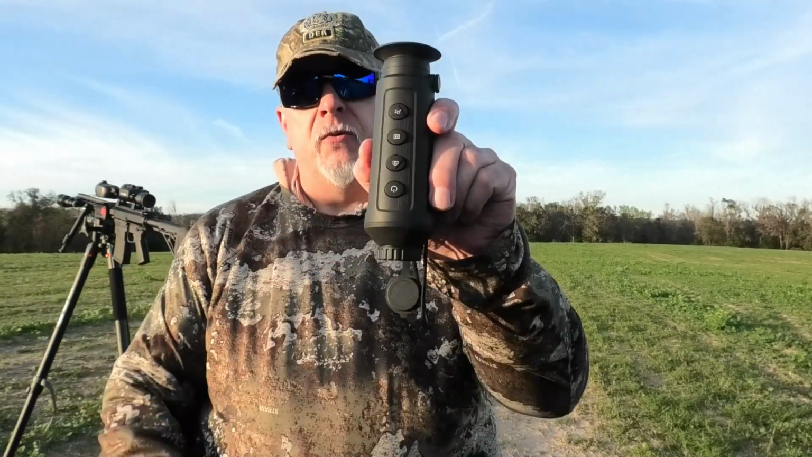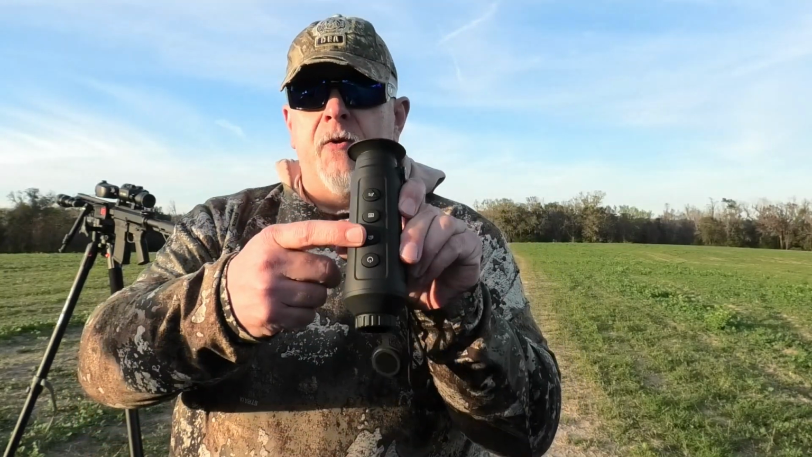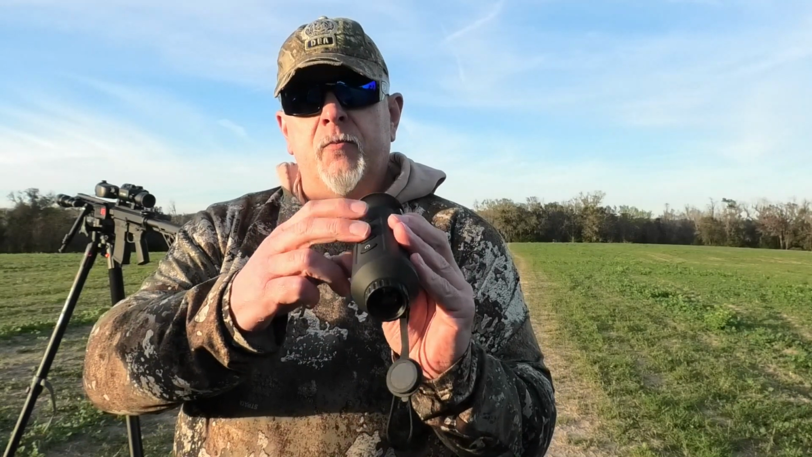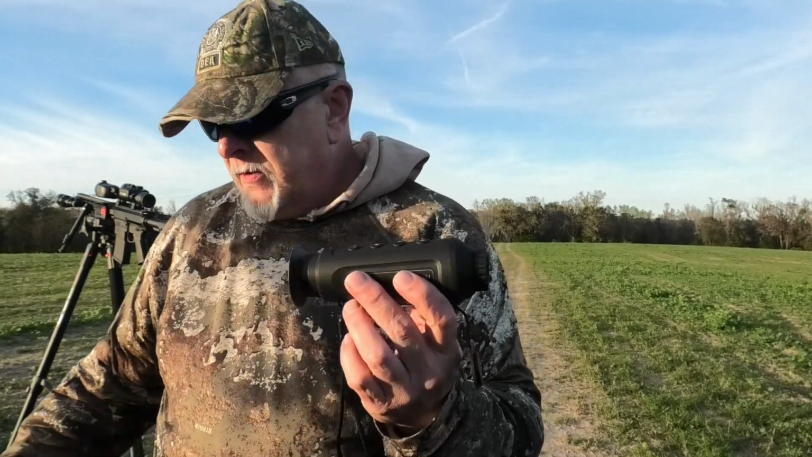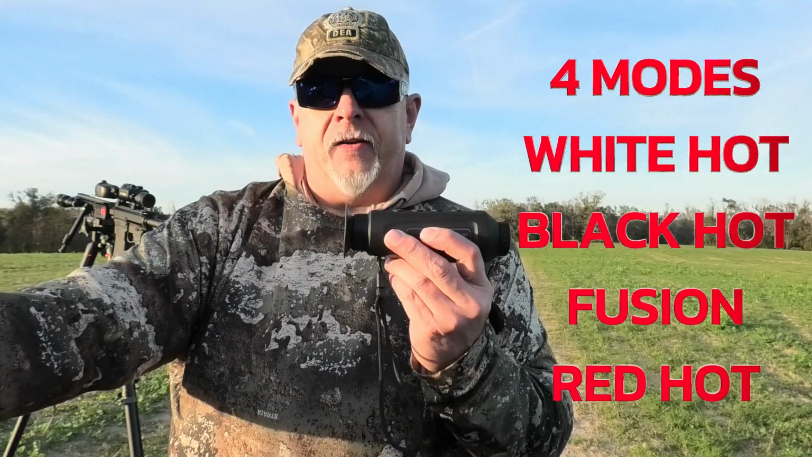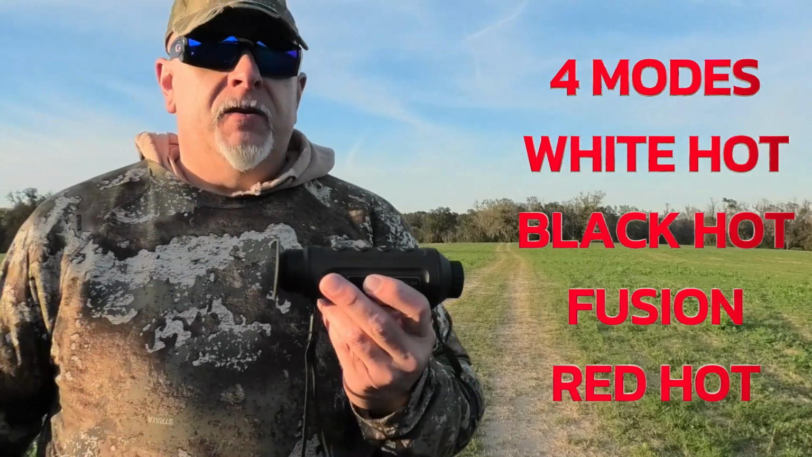It's real simple. You got 4 buttons on top: power button, photo, video, get into your menu, your zoom buttons up and down. So I haven't played with it yet. We're going to test it out tonight. I got to look at the instructions just to give you guys some tips. So it's got white hot, black hot, fusion, and red hot. So we're going to play with all 4 options tonight.